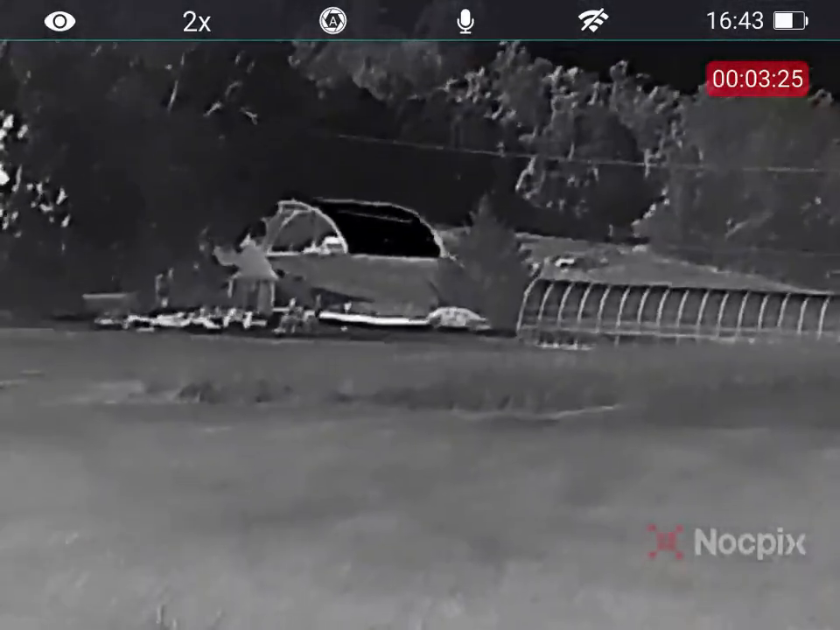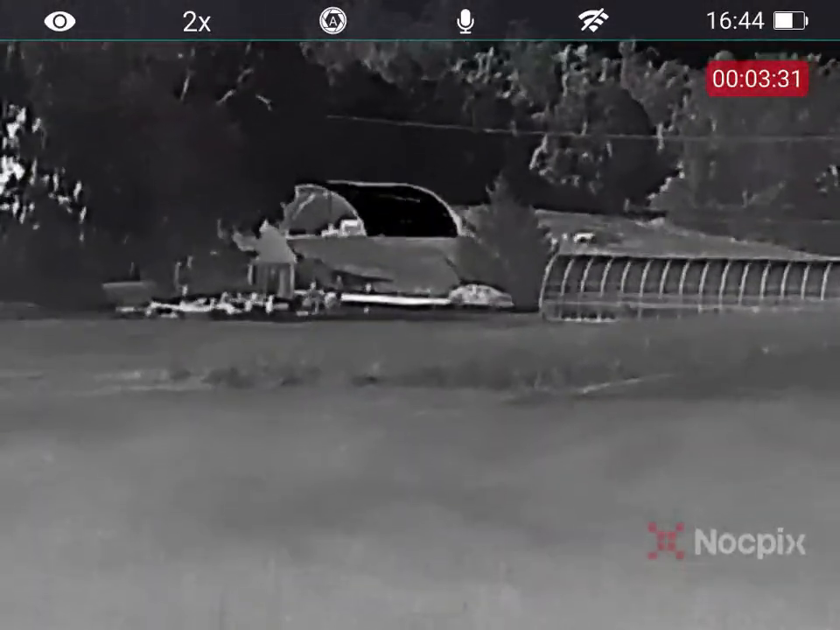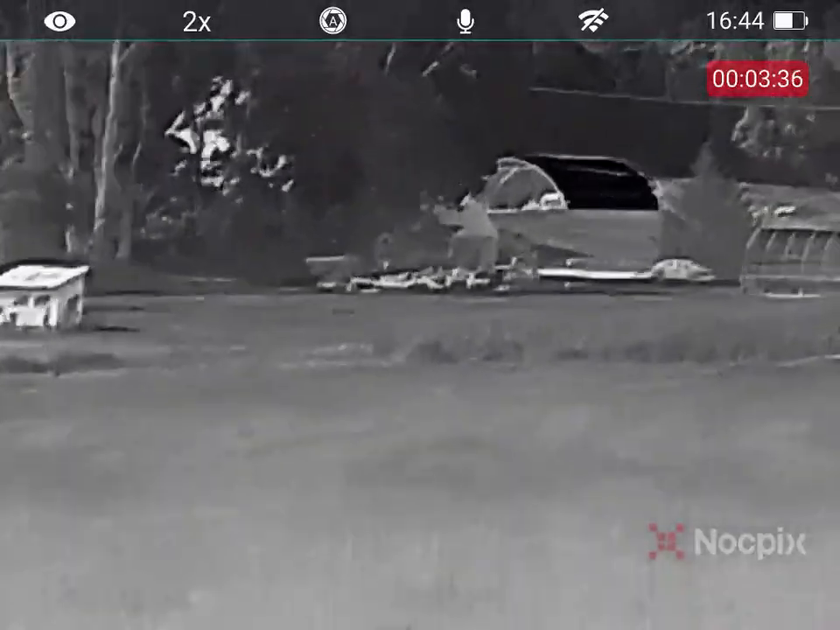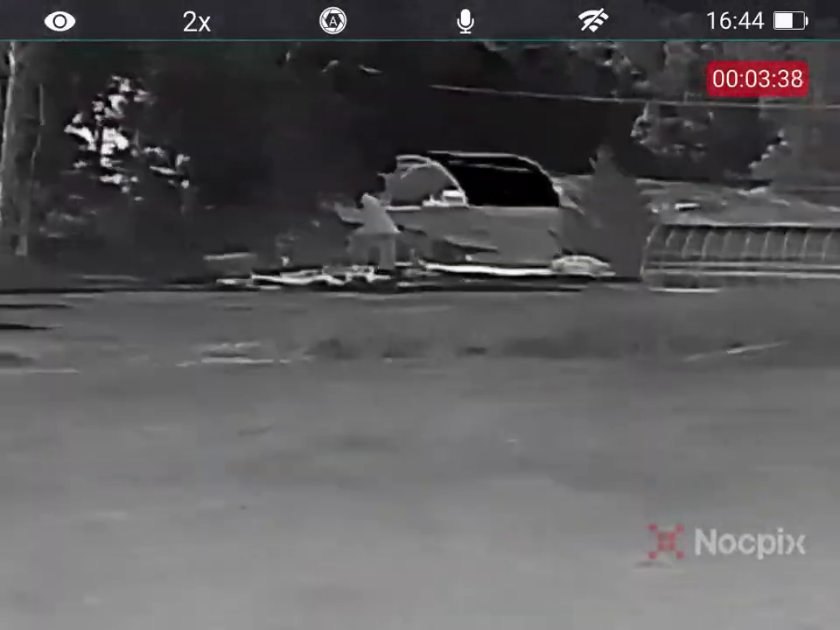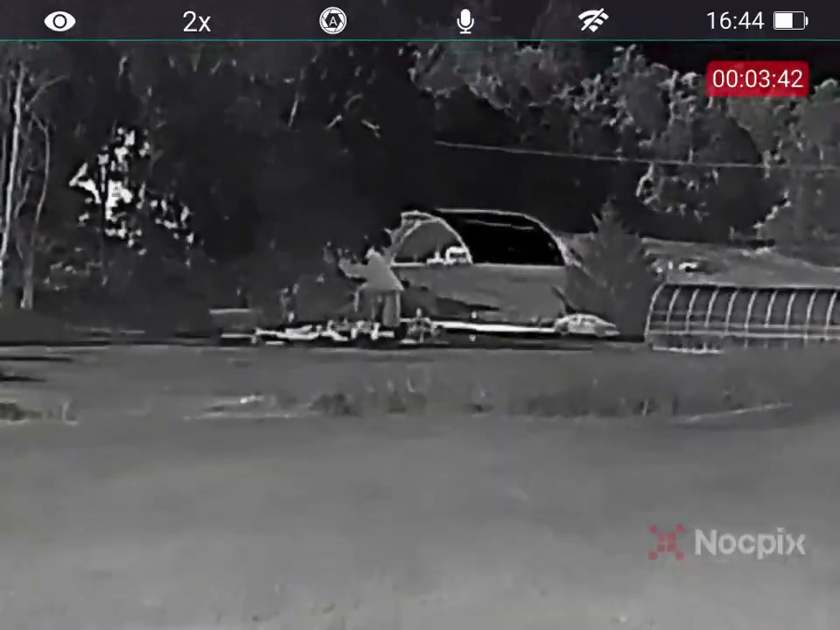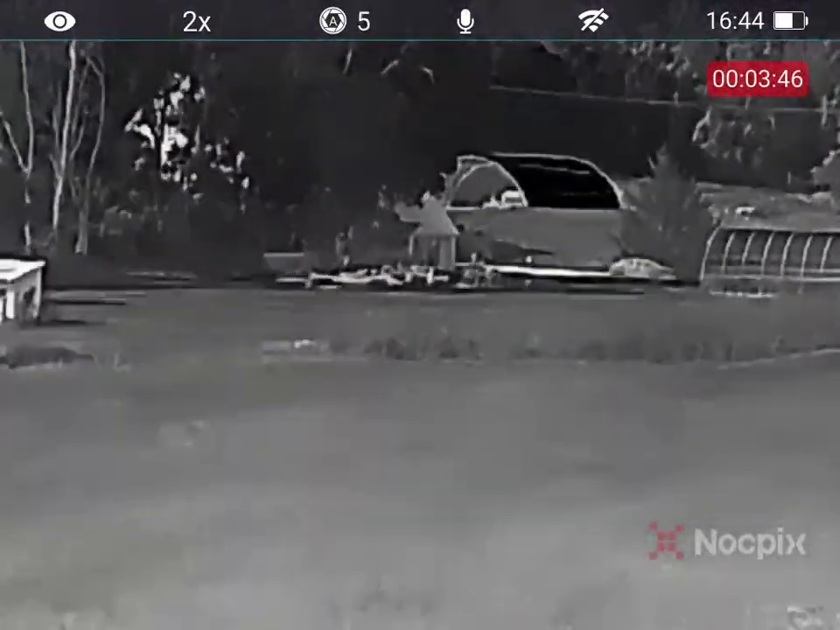It's, I think it says 4:44 in the afternoon. It's about 80 some degrees. So keep that in mind. I was very impressed with this scope during daytime thermal conditions, which are very poor. Excuse me, I keep calling it a scope. It's a monocular. I will say this, the technology has improved enough.